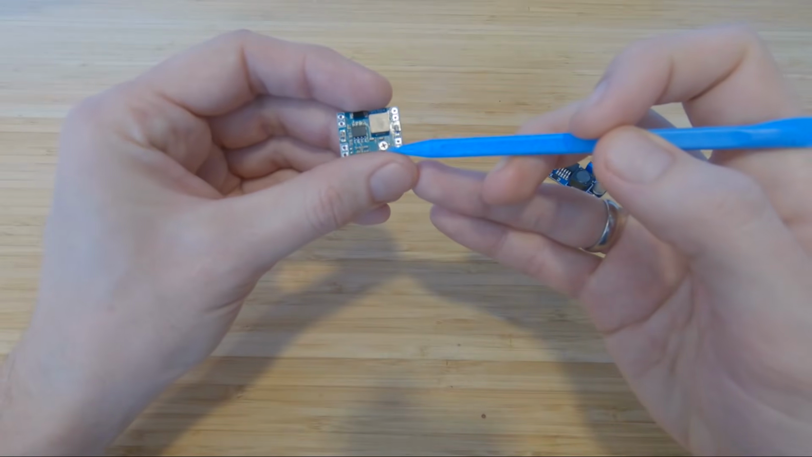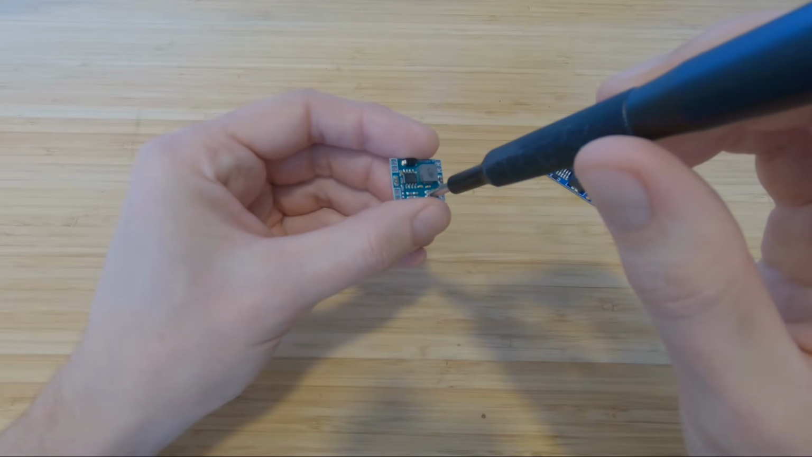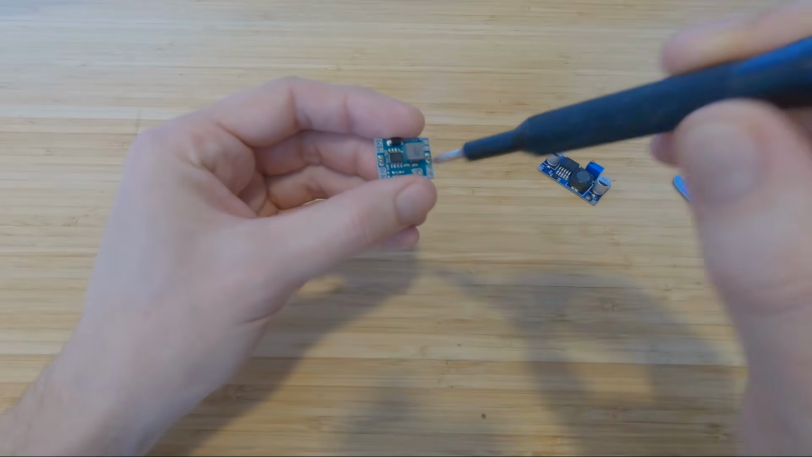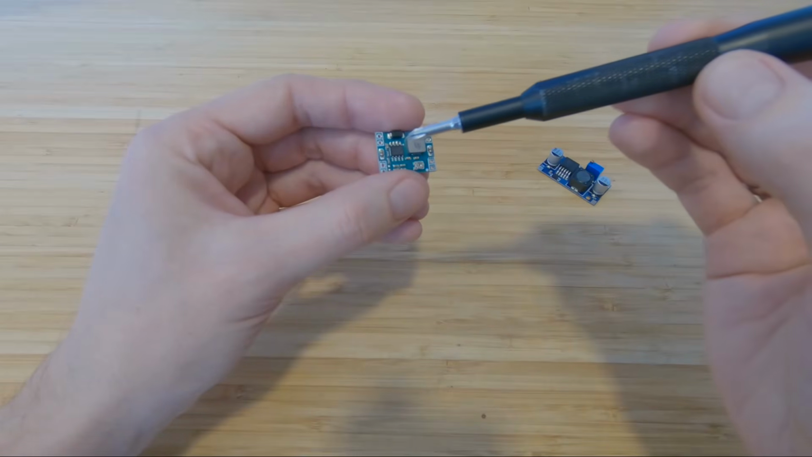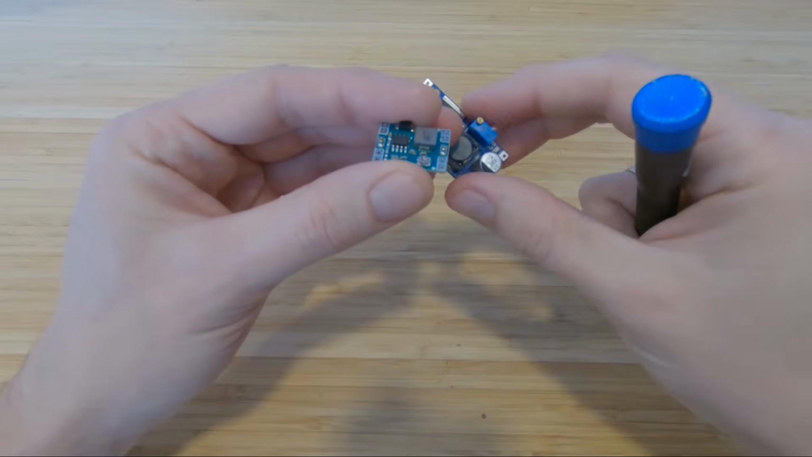First, let's take a look at our buck converter. You have your input side, you have your output side, you have your inductor, you have your diode, and you have your IC. Here you have your potentiometer. If you rotate it counterclockwise, then the output voltage will go down. If clockwise, then the output voltage will go up.